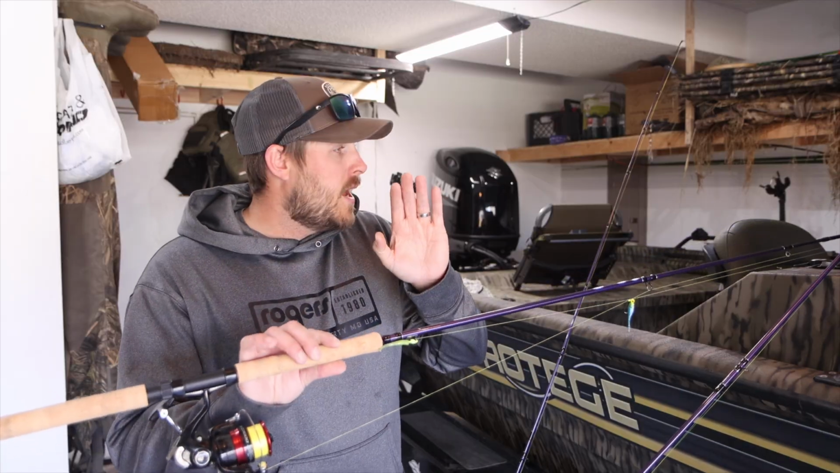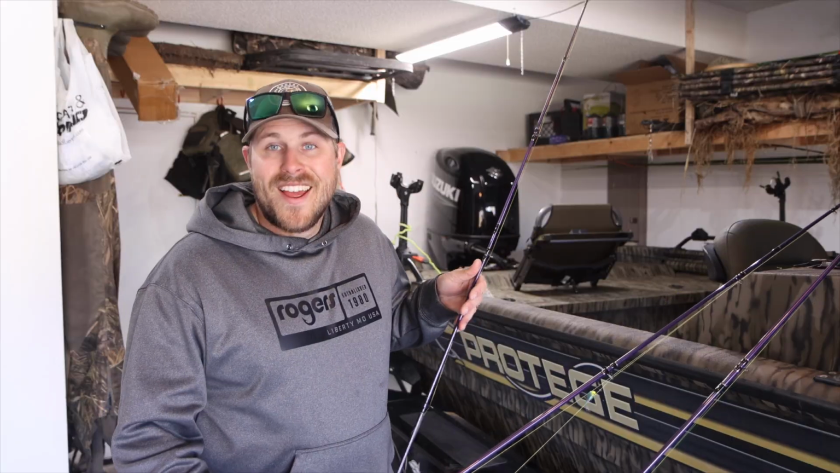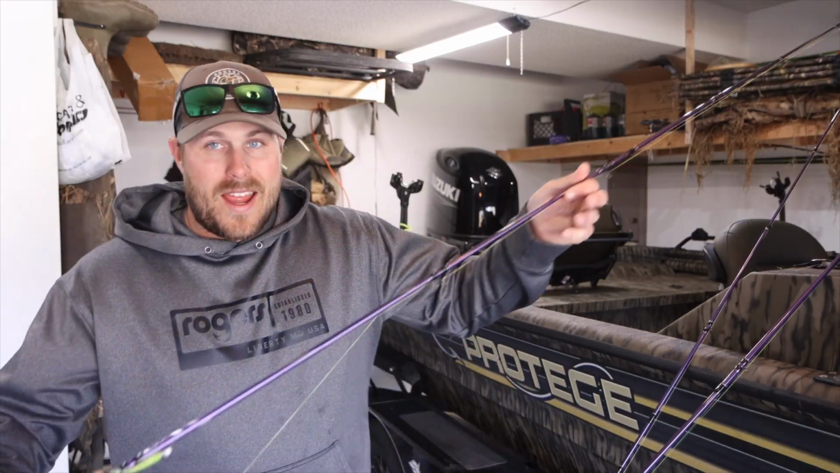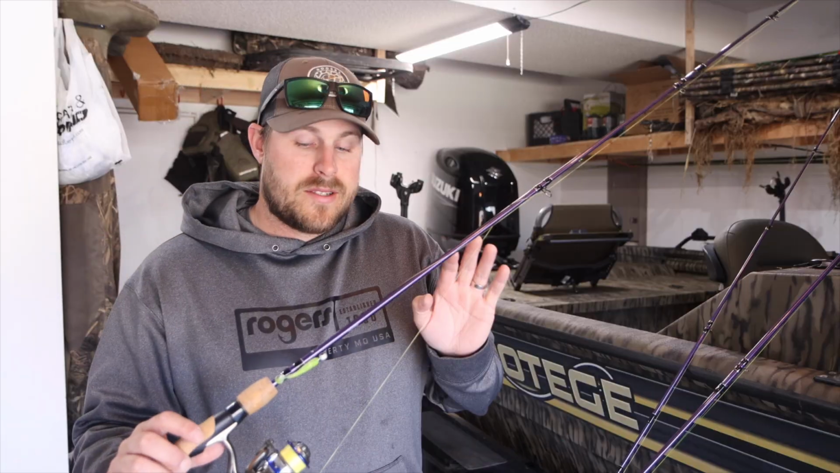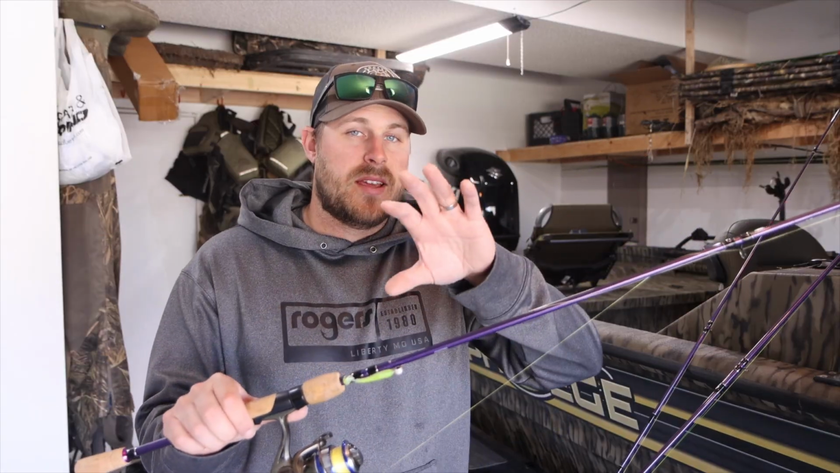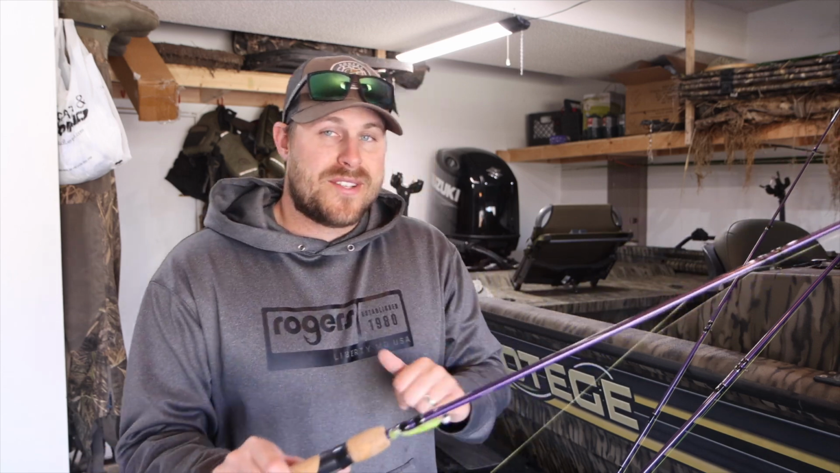So I've got the 13 foot, a 10 foot, and then a 7'6". They're all spinning rods, and I love this 7'6". It's a two-piece. All of them are two pieces actually, so if I wanted to break them down I could. I've made some changes since the filming of this fishing, and I want to go over those with you at the end of today's video.